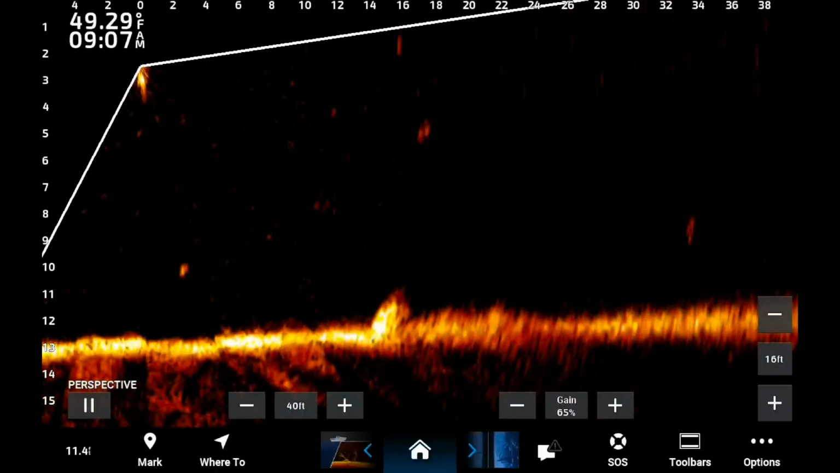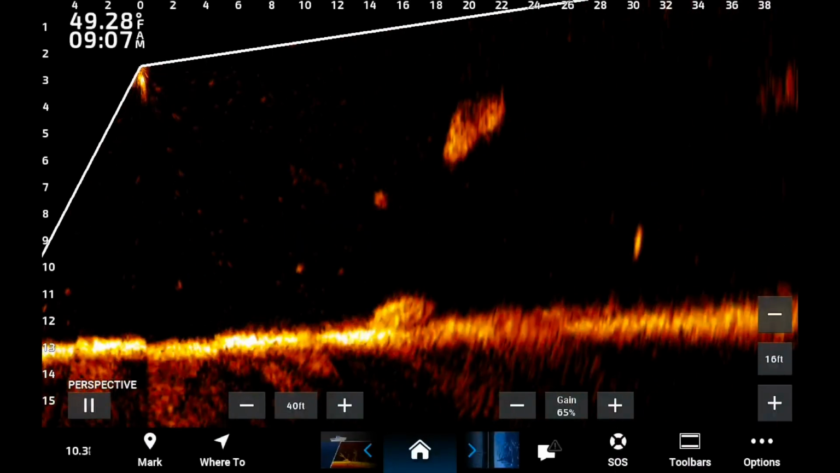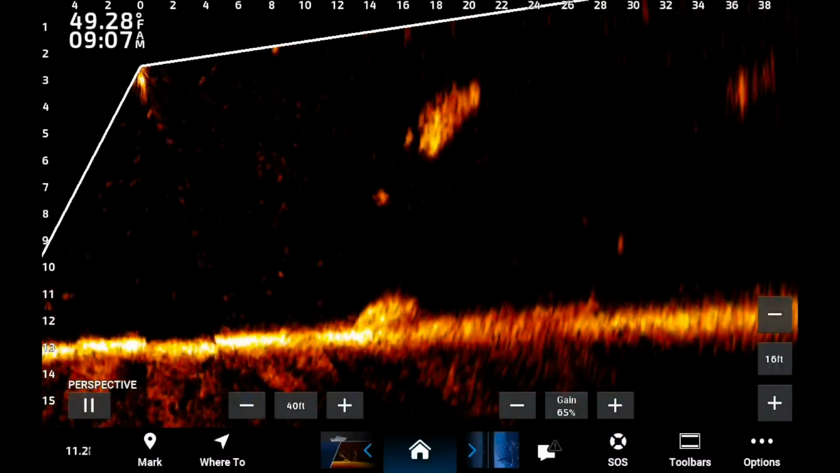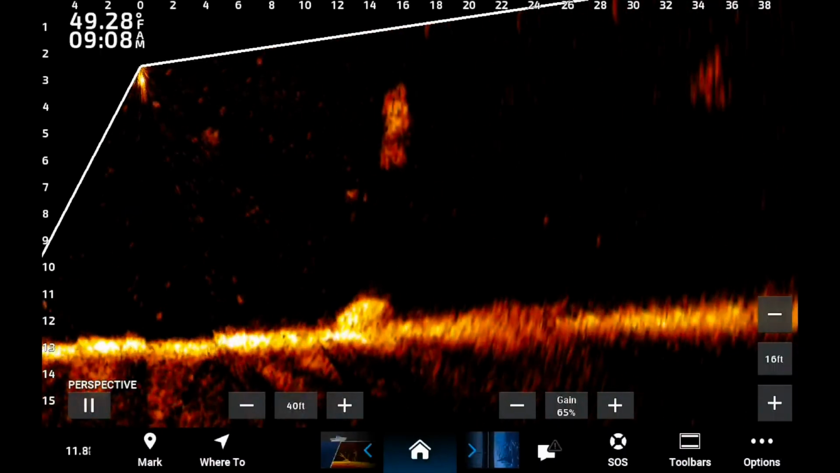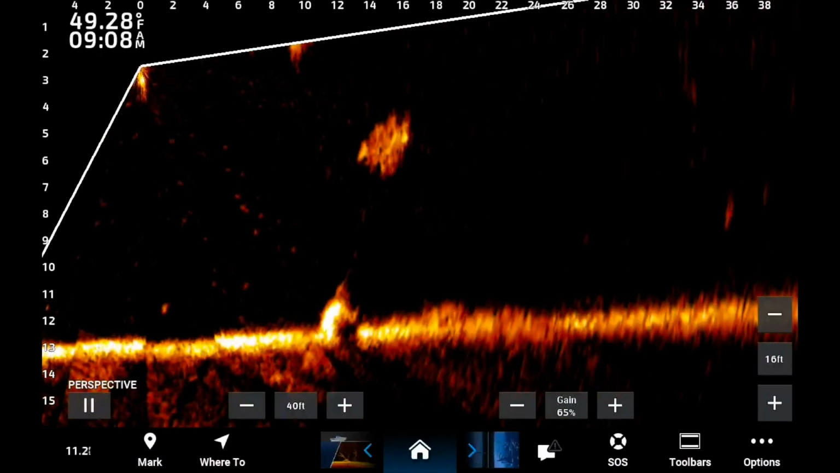All right, what we're looking at is, notice, for example, at 8 and 10 feet, there's 2 little small returns, but the really large fish, it was over 2 pounds. You'll see my bait falling right to it at about 14 foot. Notice how there's not a real bright return. It's almost like a ghost. And there I am, snatching him up.